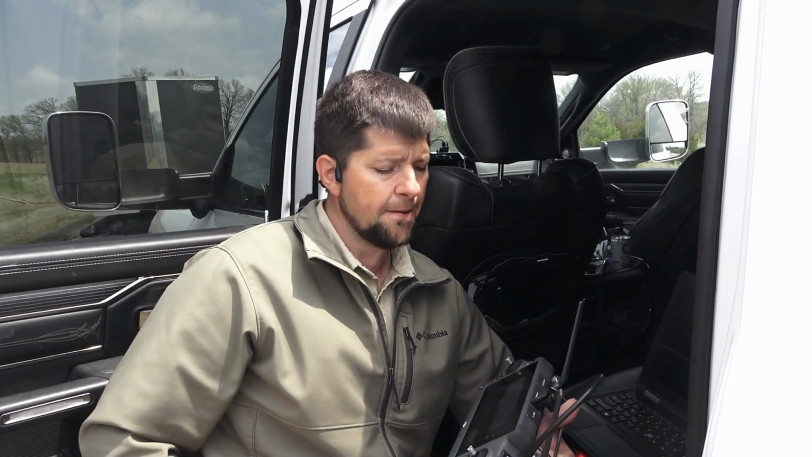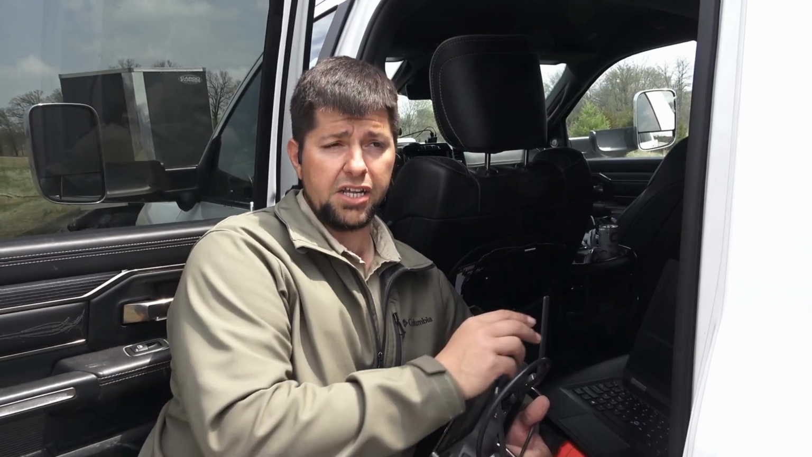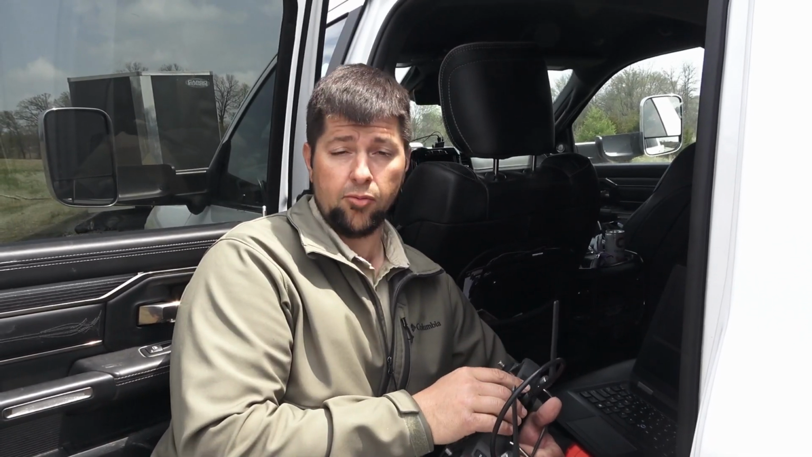and your chances of finding him at that point is greatly diminished. So with the drone, we can come in, we can locate the deer, and hopefully he's dead, obviously, and you can go in and recover him. If he's not dead, obviously we can back out without bumping him and get an idea of what shape he's in. If he's almost dead, give him another 12 hours or whatever.